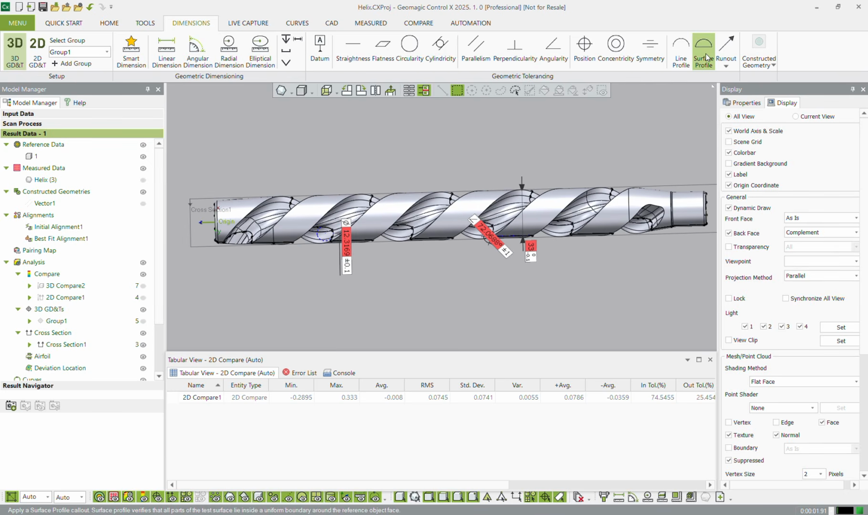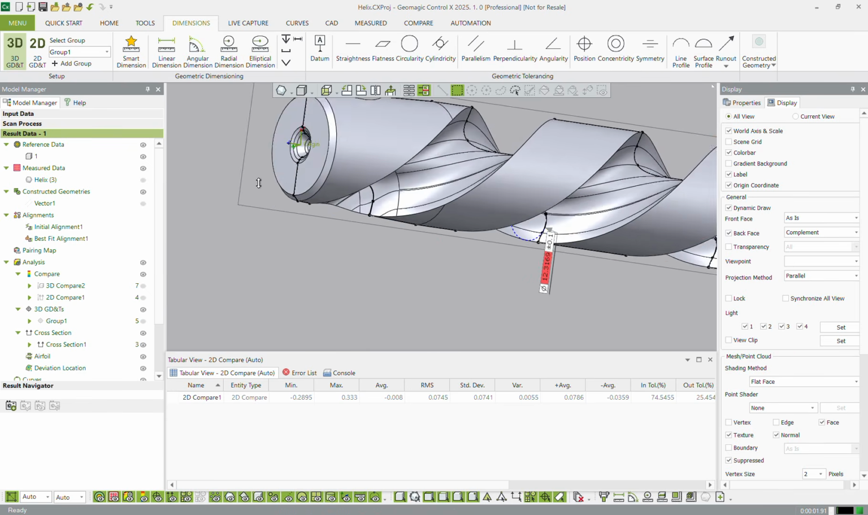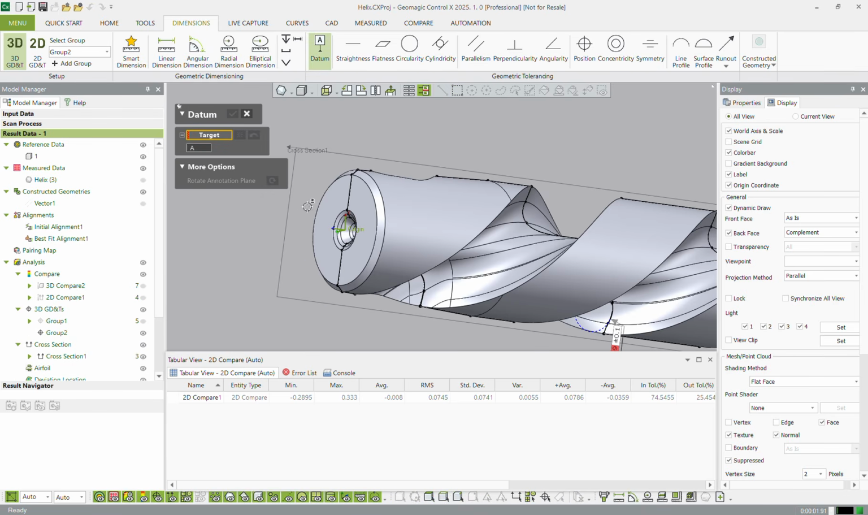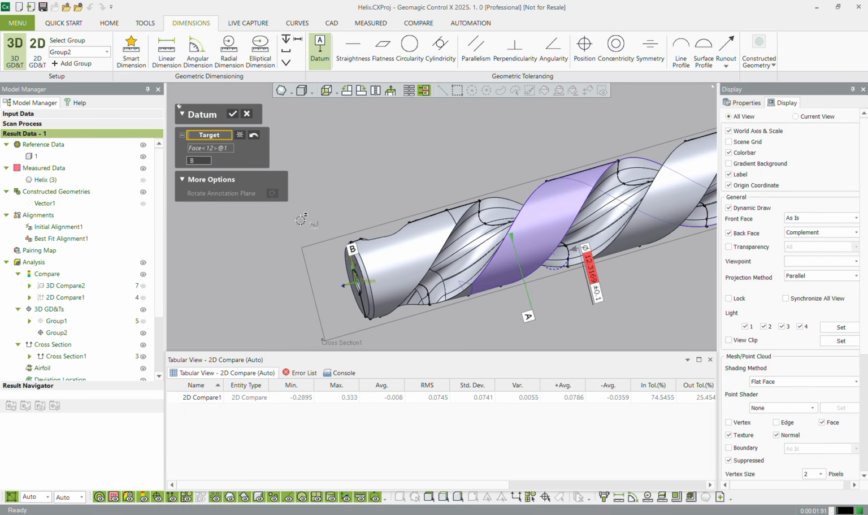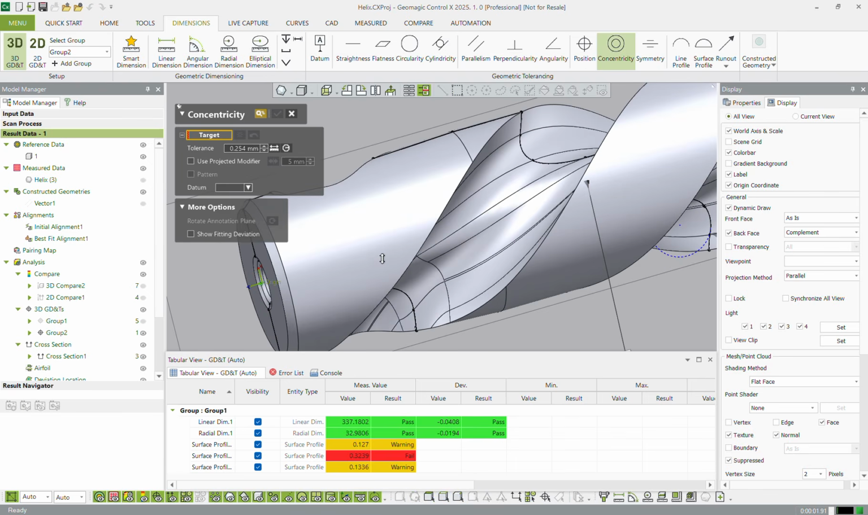Like I said, we can do surface profiles. If we wanted to do a bit of run out, we could. Obviously, flatness isn't particularly useful, and most of these also require datums, which we haven't set up. If we wanted to, we could always come in, add another group, add a datum. Maybe we wanted to make this cylinder my datum A, and then I want to do a concentricity call.